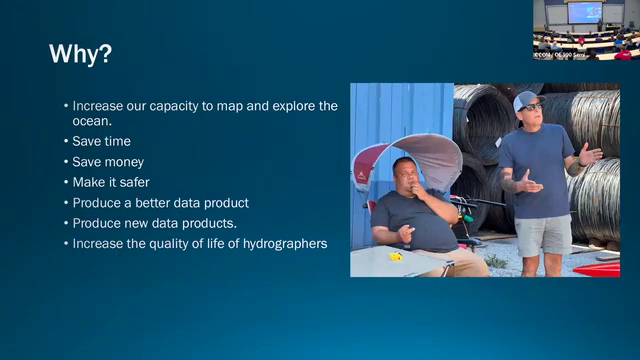I think it'll make it safer by keeping people on big ships instead of on small ships. We think it'll produce better data products sometimes, and in some cases it'll produce new data products that we hadn't envisioned before. Because now, with multitudes of vehicles, we hope we can be in more than one place at the same time and get a better synoptic view of the ocean. And we think it'll increase the quality of life of hydrographers.